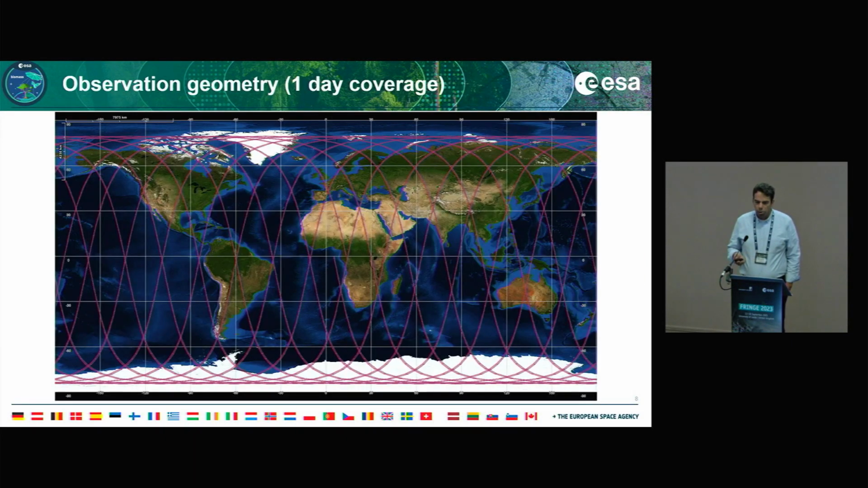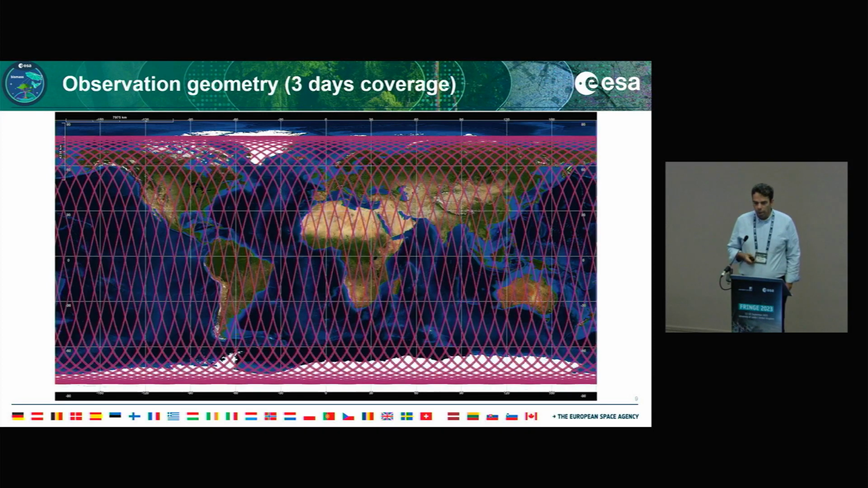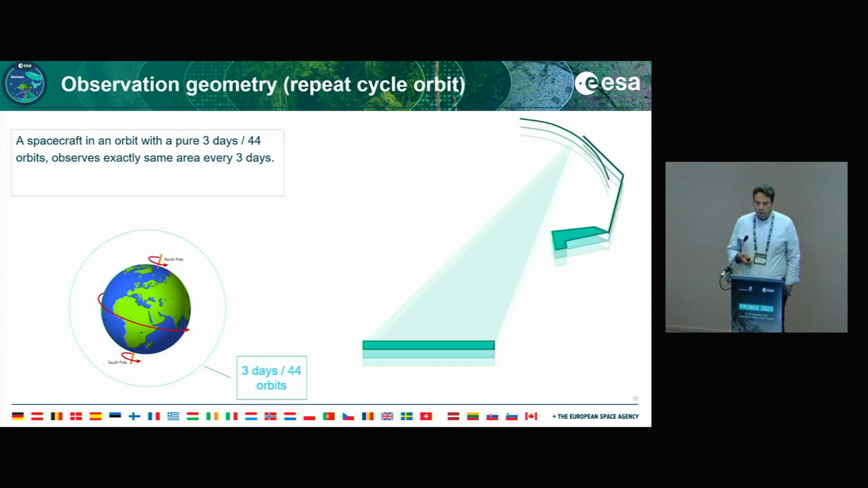So the observation geometry, the 1-day coverage, this is what you have within 1 day. This is actually the 3-day coverage, so the 44 orbits that I mentioned. Of course, when you have a spacecraft in orbit with a pure 3 days, 44 orbits, it will observe exactly the same area every 3 days. So we will never be able to get global coverage this way, typically.